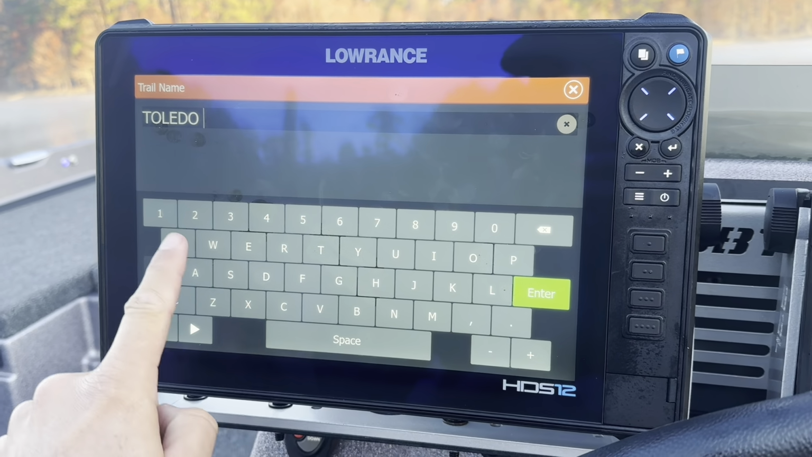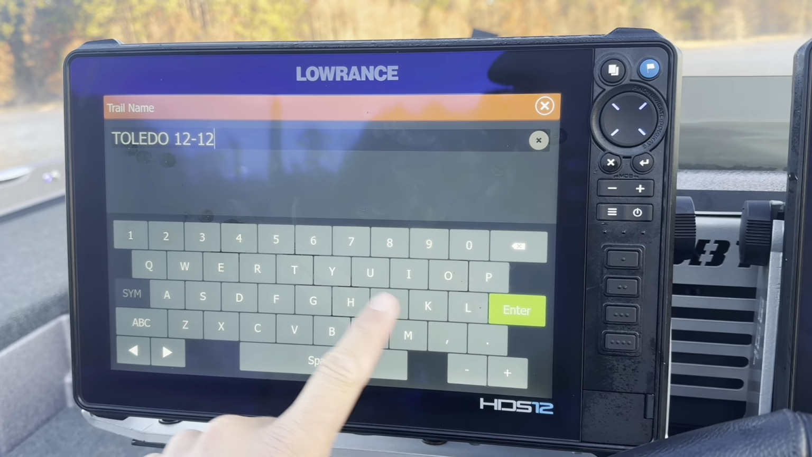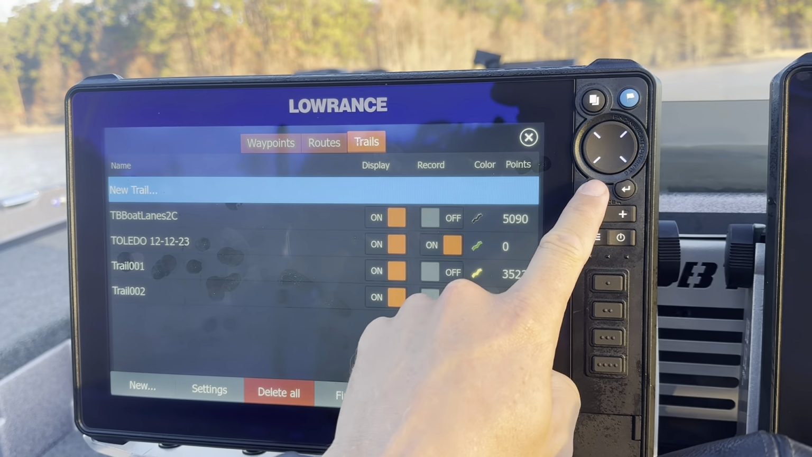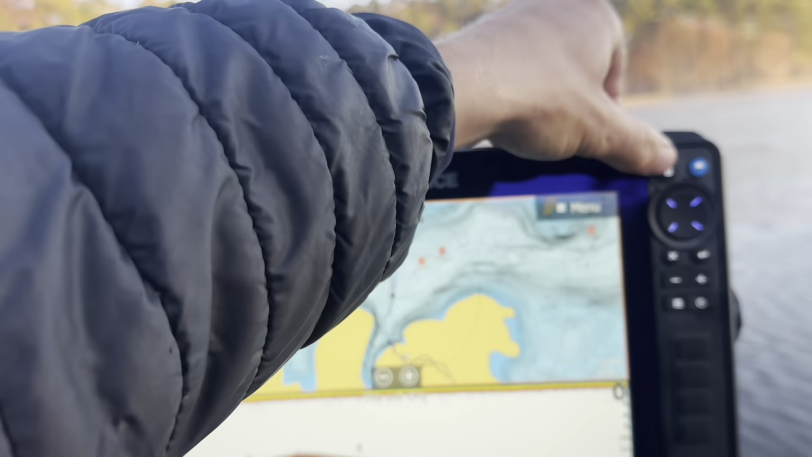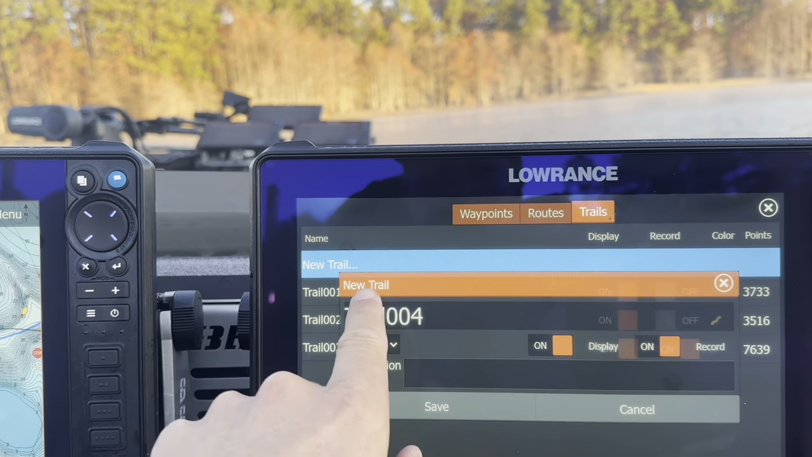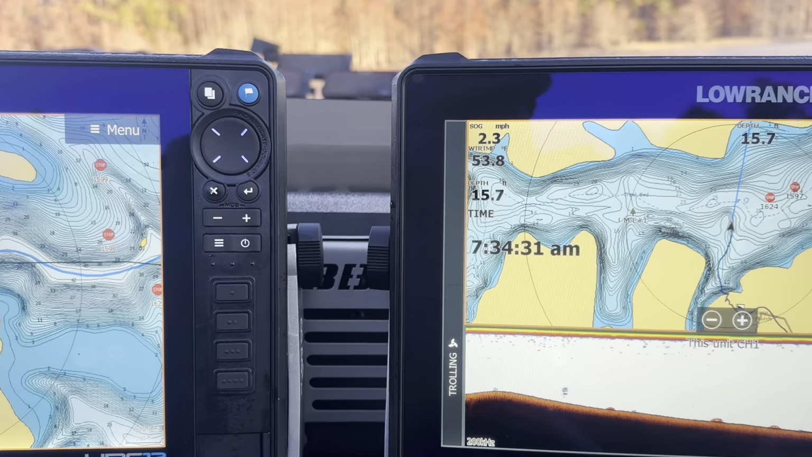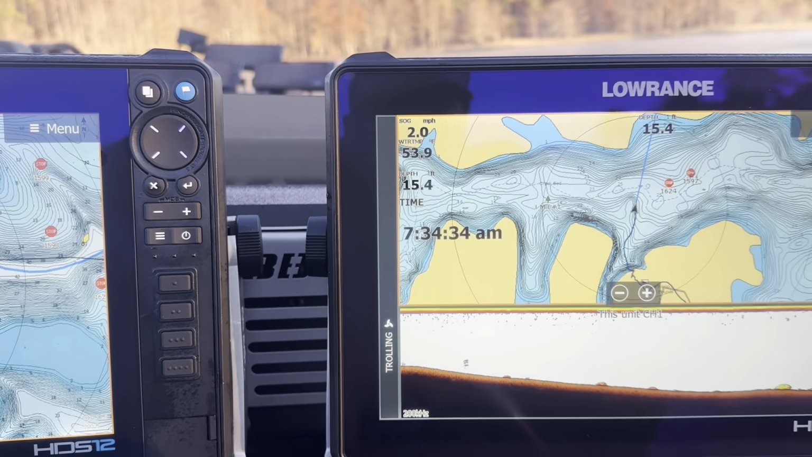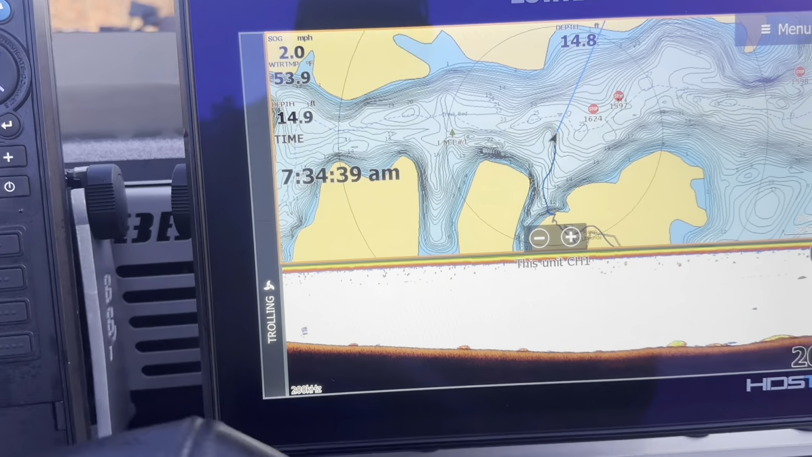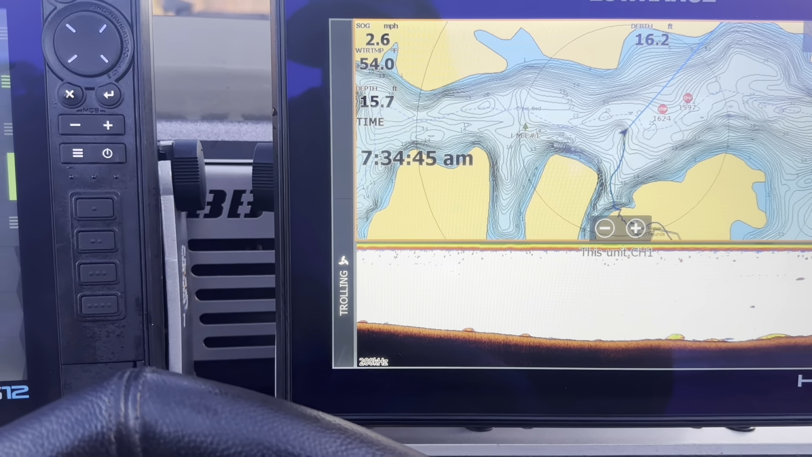Toledo, and then I'll put the date in, which is 12/12/23, maybe. I don't remember. Something like that. Hit save, and then I'll go over here, do that same thing. Trails, new, save, and it's gonna start a new trail each time. So then I know which day I was out here looking around, what I was looking for. And it also doesn't overwrite itself, because otherwise it's gonna eventually go over top of each other, and you won't have all that data then.